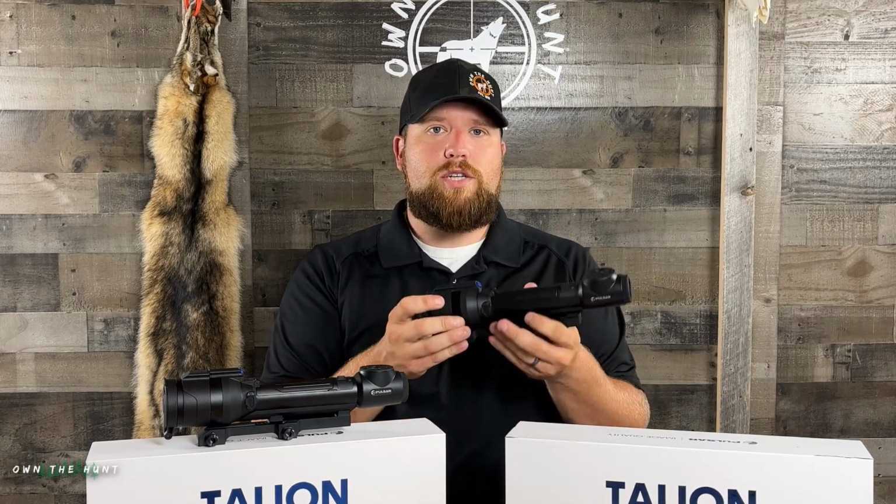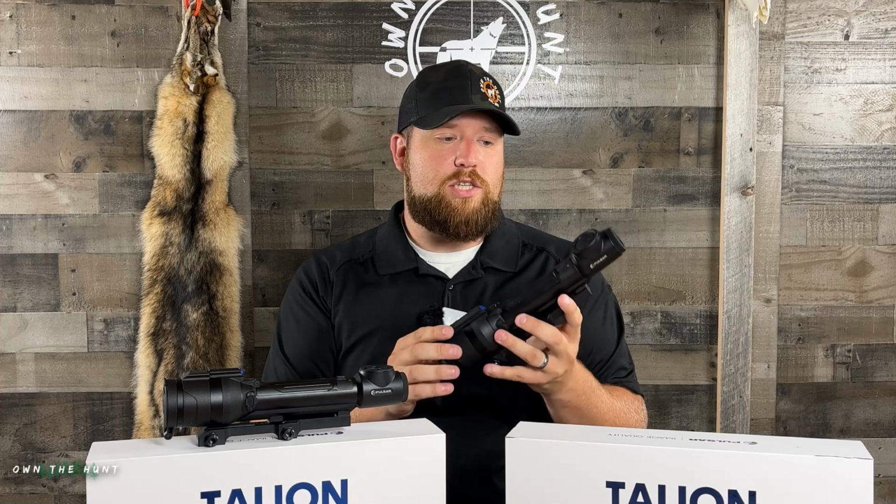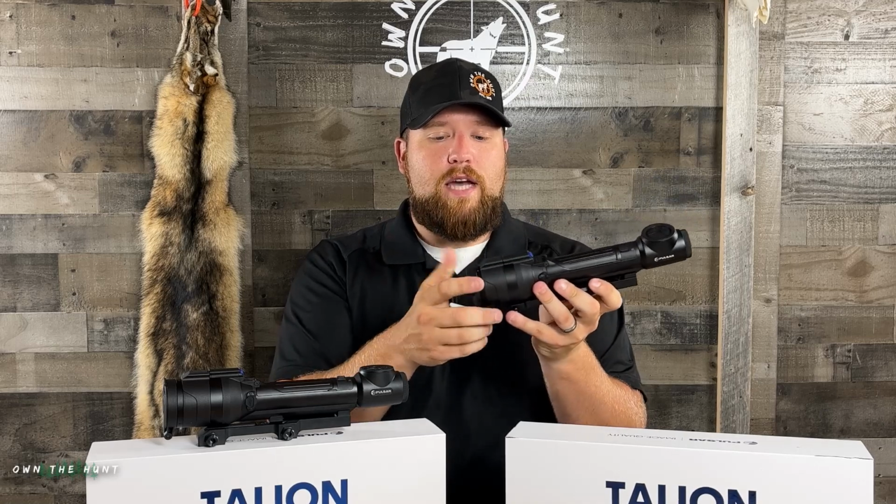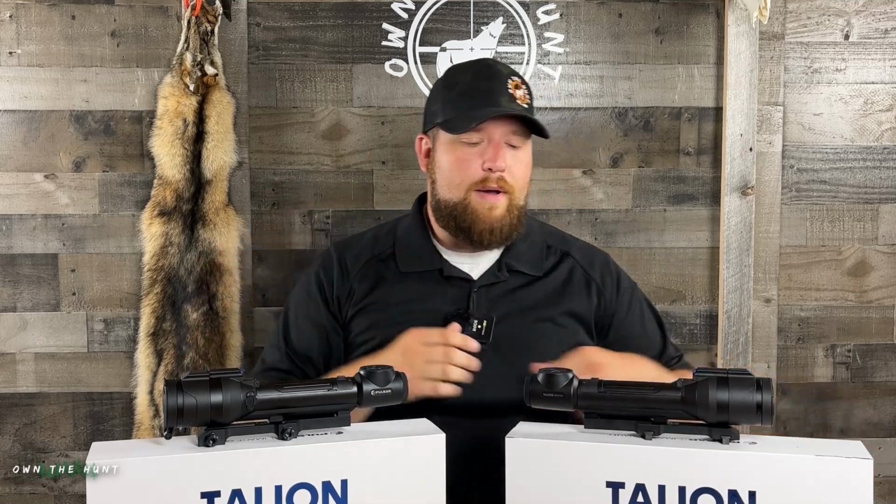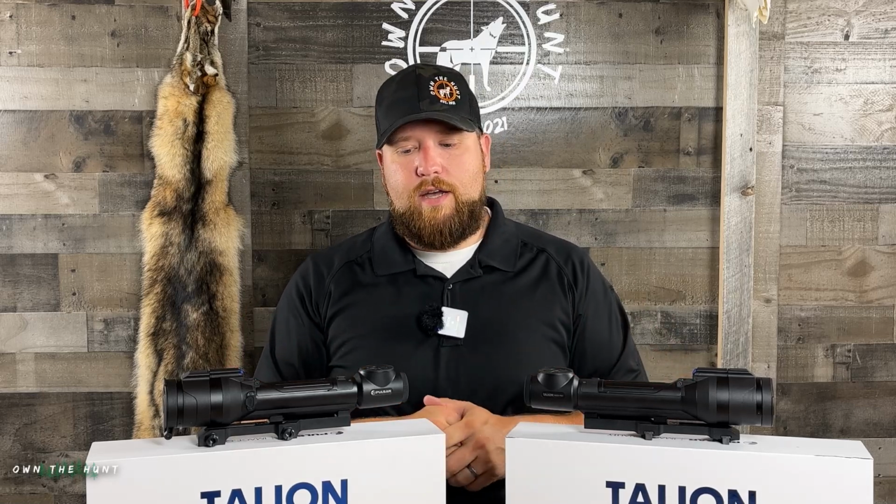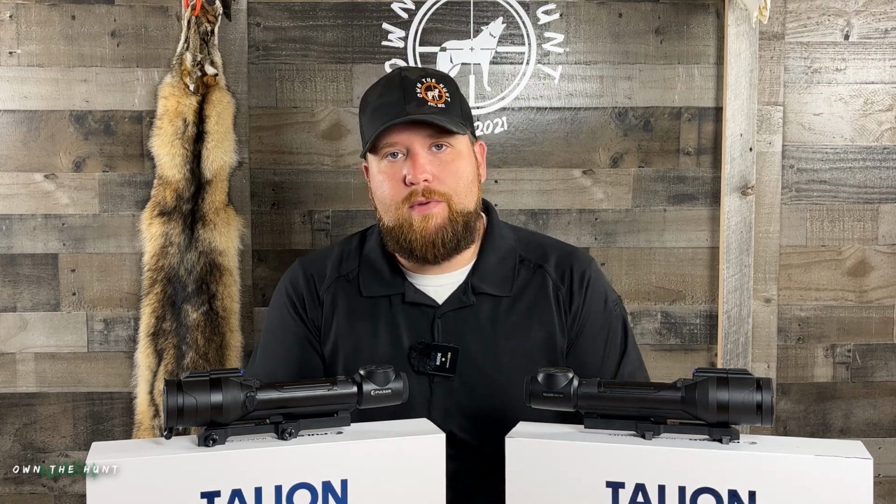These are not traditional glass optics. These are thermal optics, and that makes no difference in this specification. So 35 versus 38, literally zero difference. You will not find a difference in that. Now the difference does come in with the sensor being slightly different. So you're gonna get a slightly better image out of this 35 Pro. I will tell you that both being 384 core, they're gonna be very, very, very close. Almost hard to tell at times, but that Pro sensor is gonna give you slightly better performance in certain conditions.